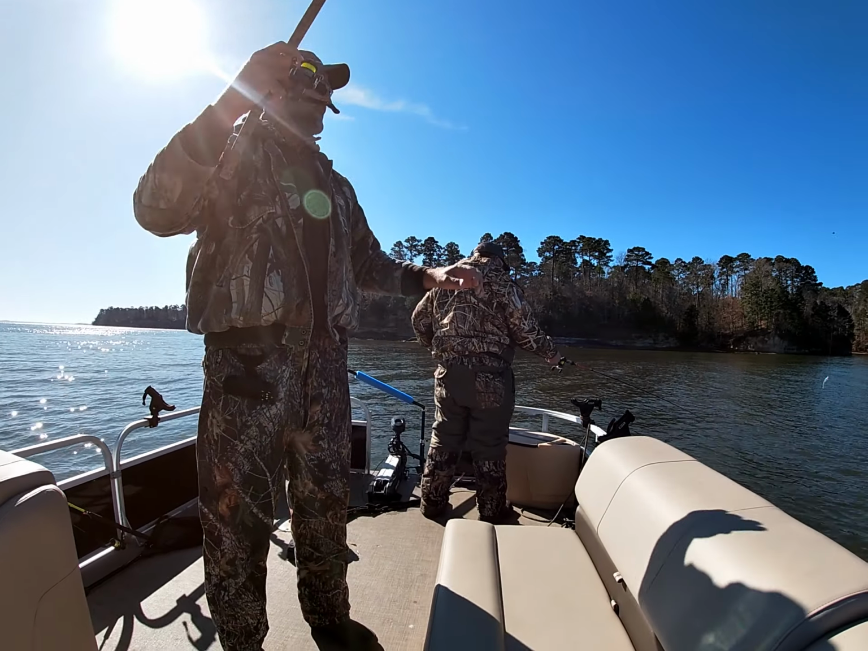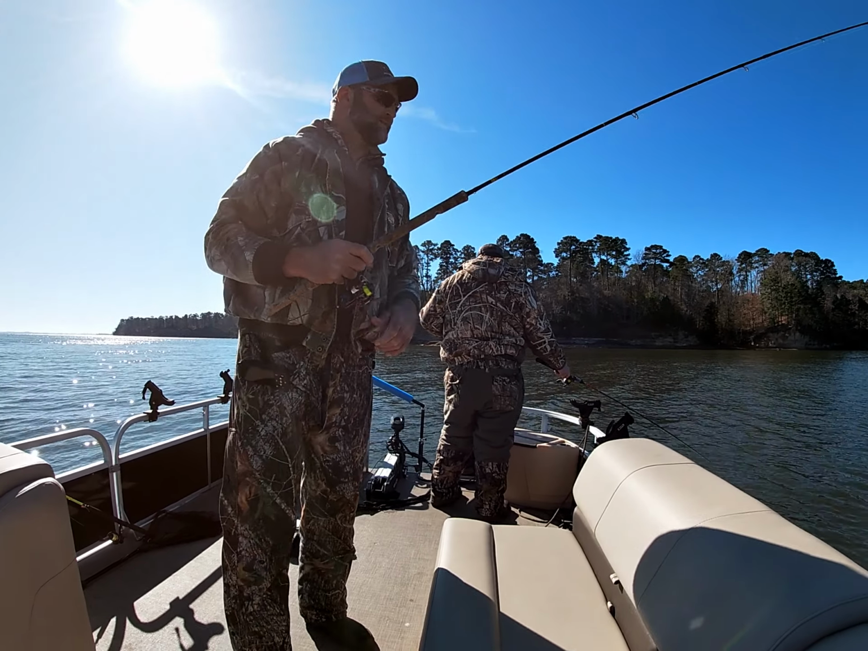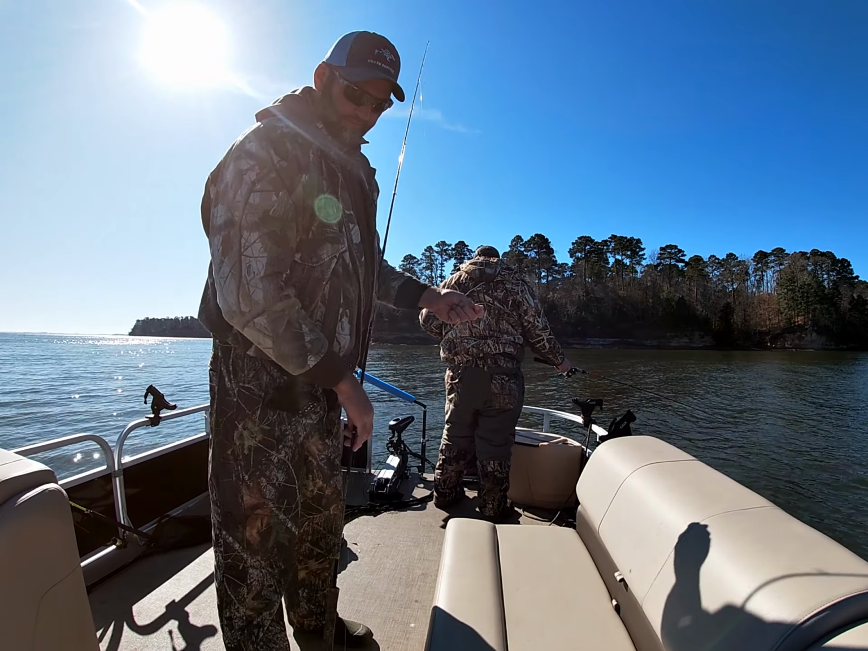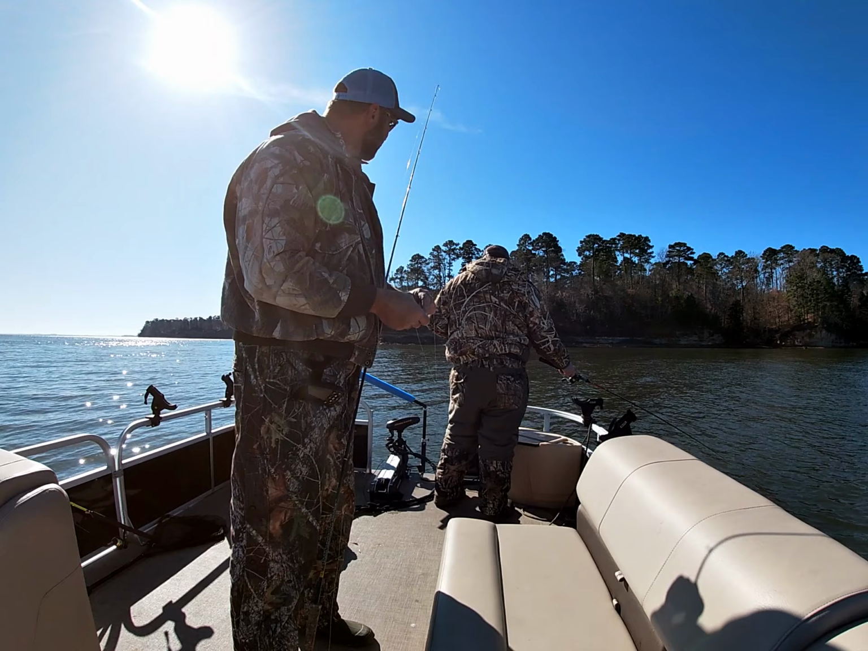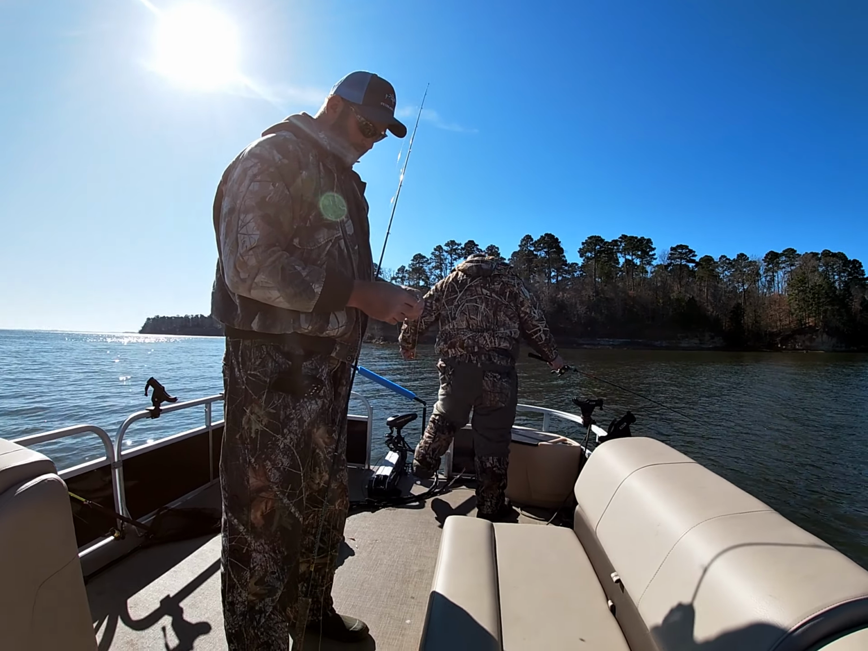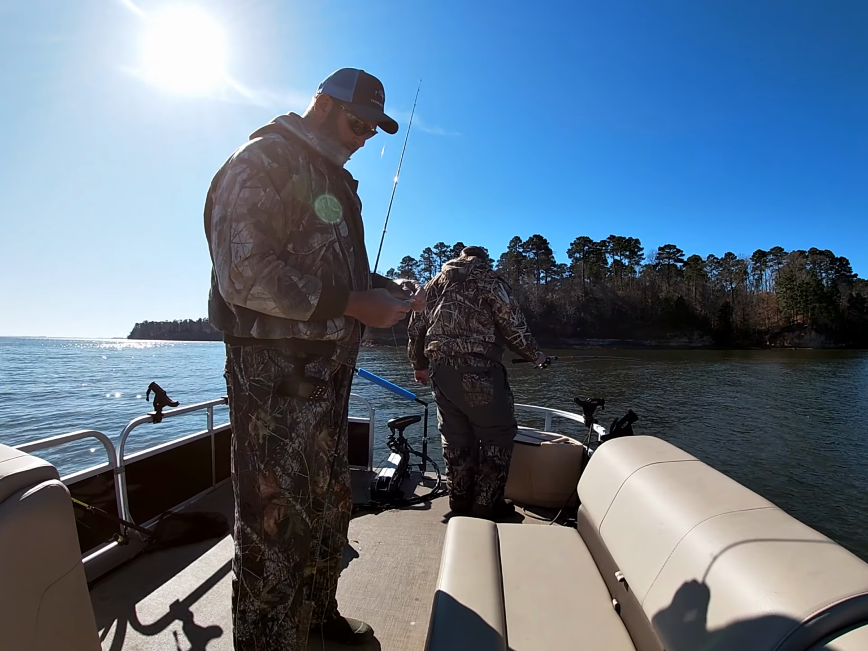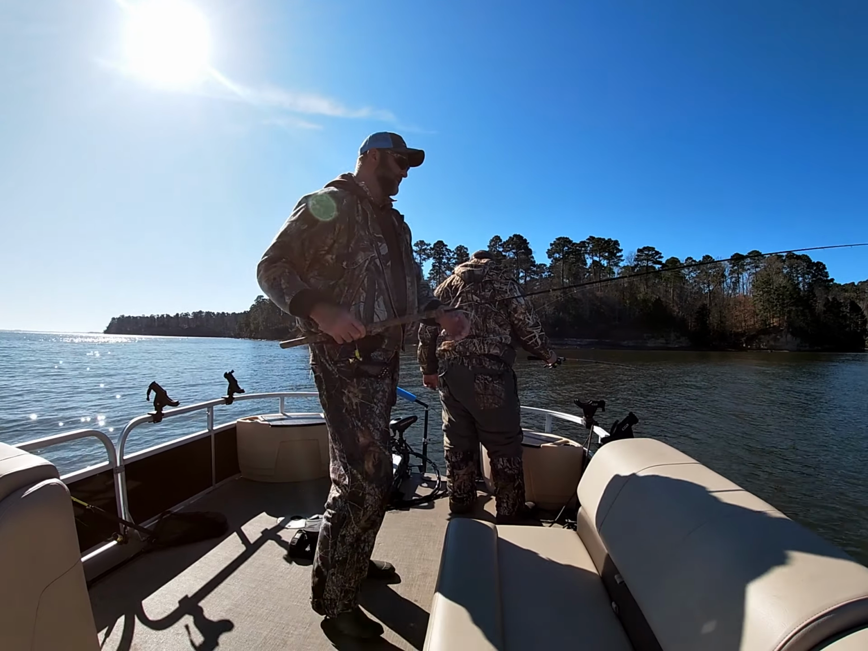All right, we moved spots. Another spot played out on us. Still had some fish there, but they would not bite anymore. I think we caught 5 or 6 there, something like that. But we're right here on the mouth of a creek where it runs into the river, and we got some fish kind of scattered around on some limbs and structure here. So we're gonna see what we can do.